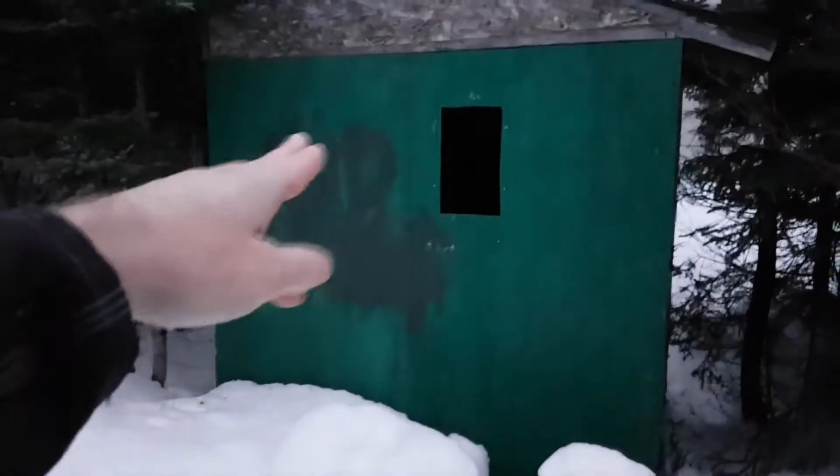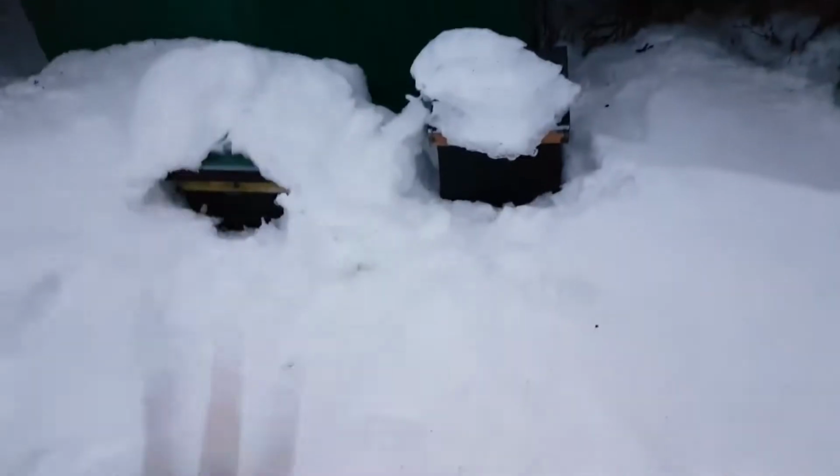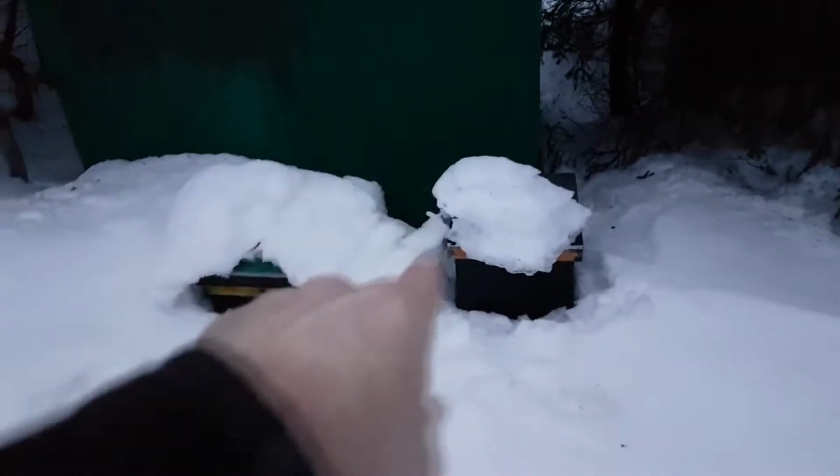Like, say I could point it at my bee shed and it looks all lit up, and then I put it down on the hives, and the hives look just as lit up as the bee shed, which isn't giving off any heat. And these are full of bees, and they're not giving off any heat, so it's hard to say sometimes. So let's see what we get here. And it has been cloudy all day, no sun. Whatever warmth there is in these hives, it should be coming from the bees.